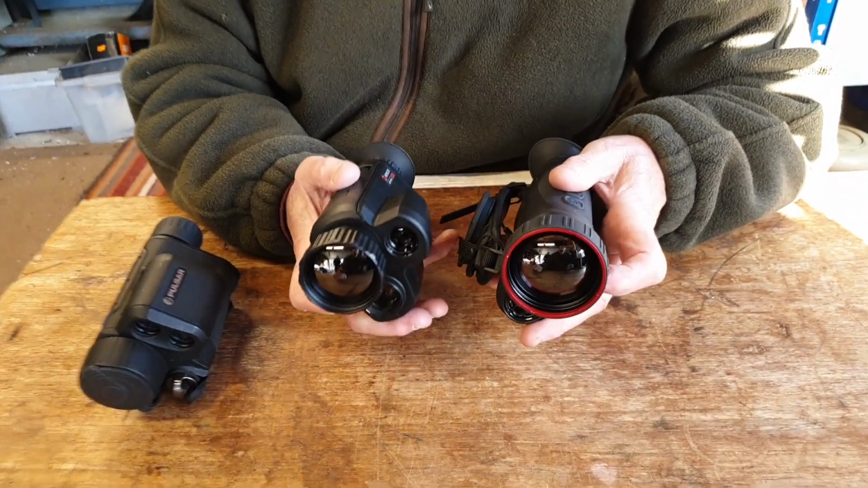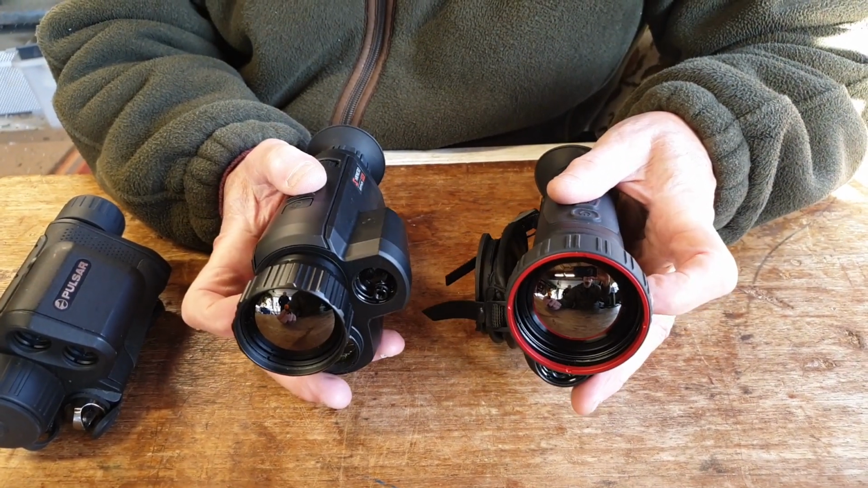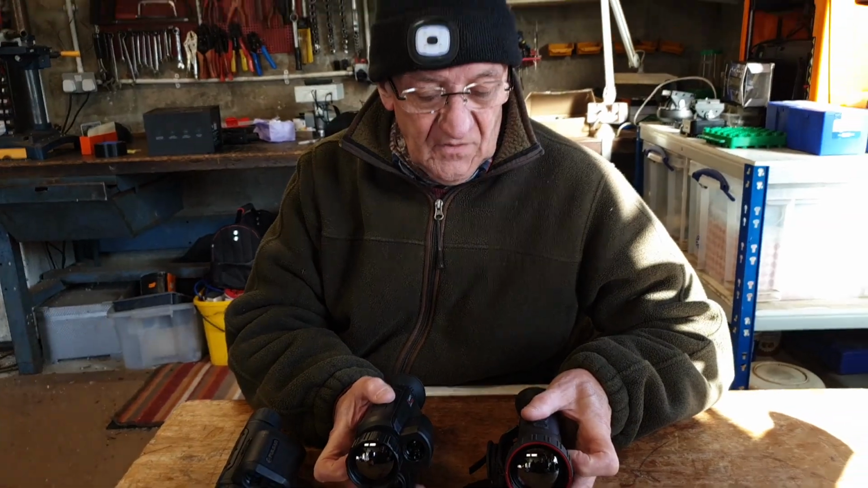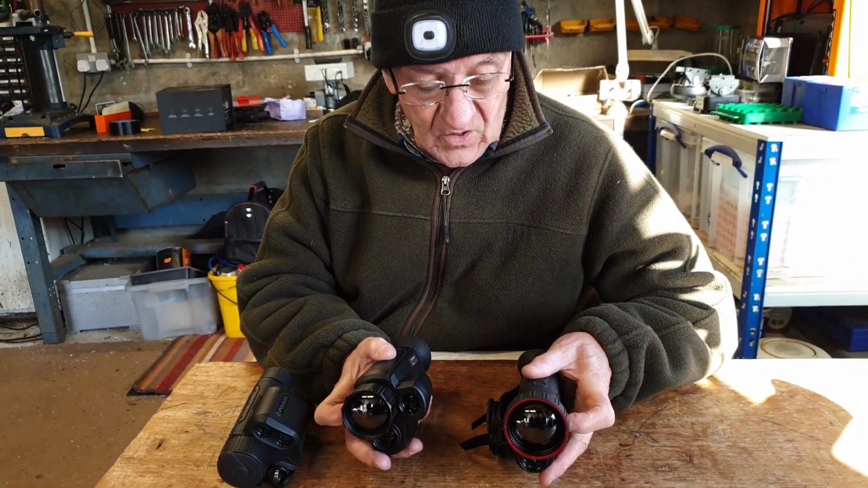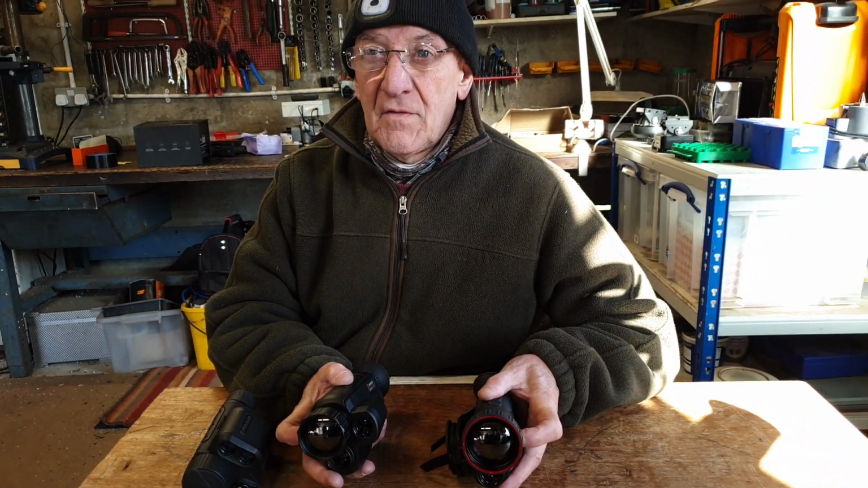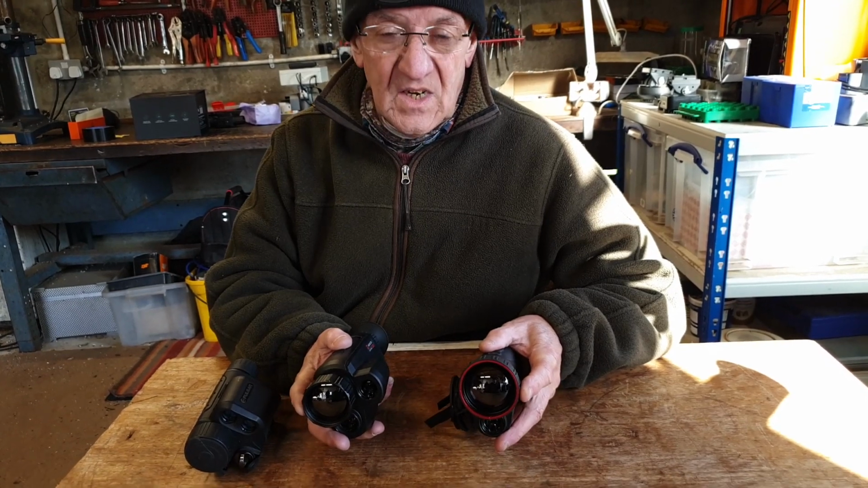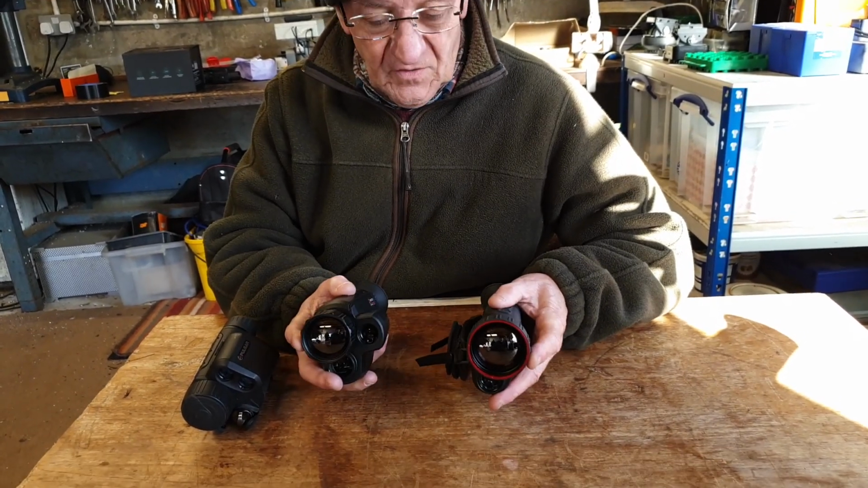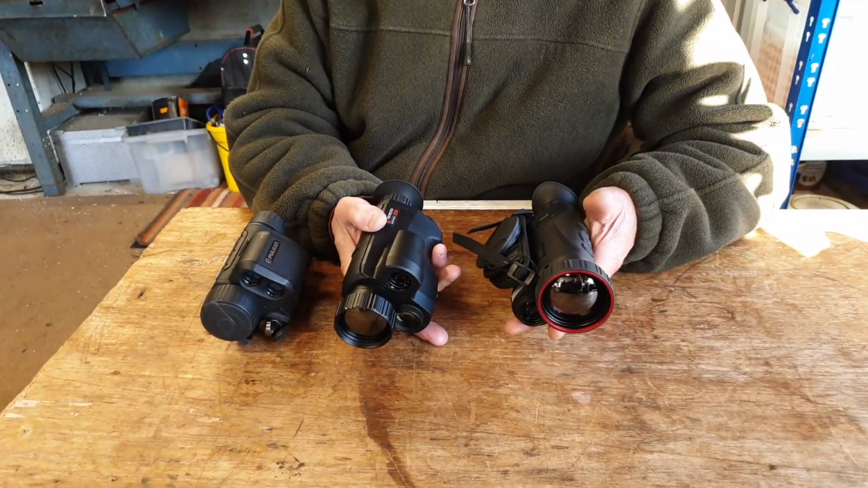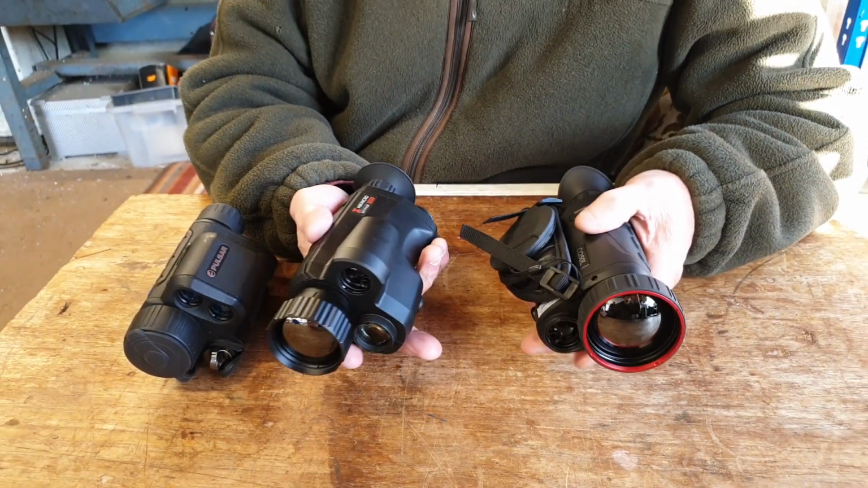And of course the Condor, like the Gryphon, comes in different lens sizes and in two different sensor layouts. So you've got the CH models, which have a 384 sensor, and the CQ models, which have a 640 sensor. And I think they've got 25, 35 and 50 millimeter lenses in each model. So that's a total of 6 models in the range, and obviously the prices reflect the sensor type and the size of the lens. In both the Gryphon and the Condor, you've got the top of the range models here in your hands.